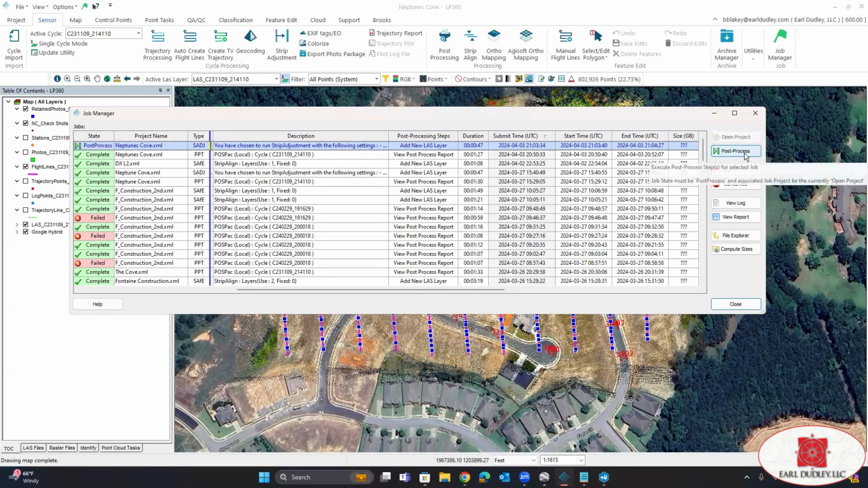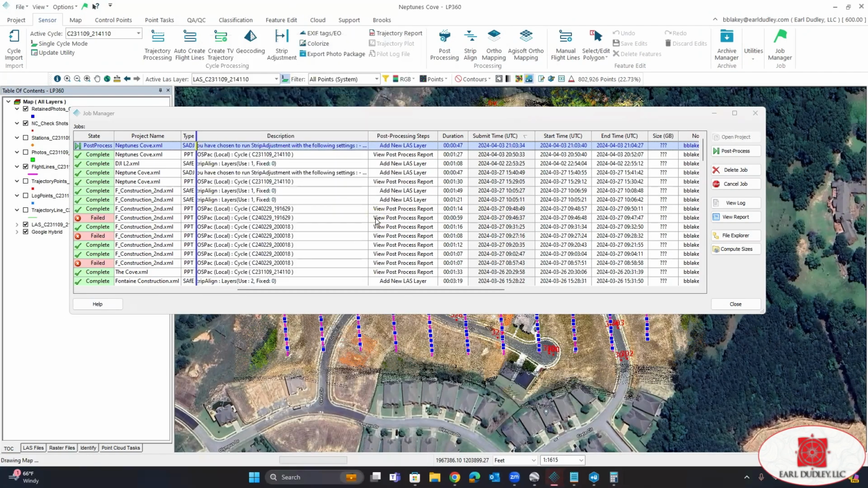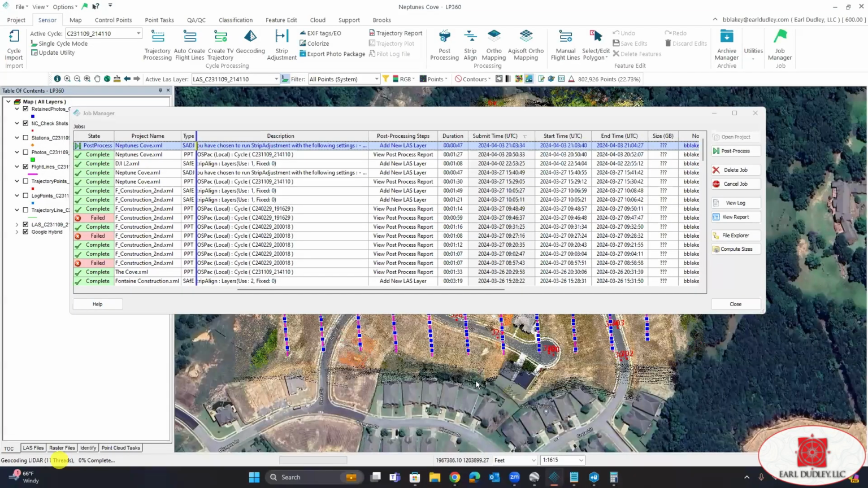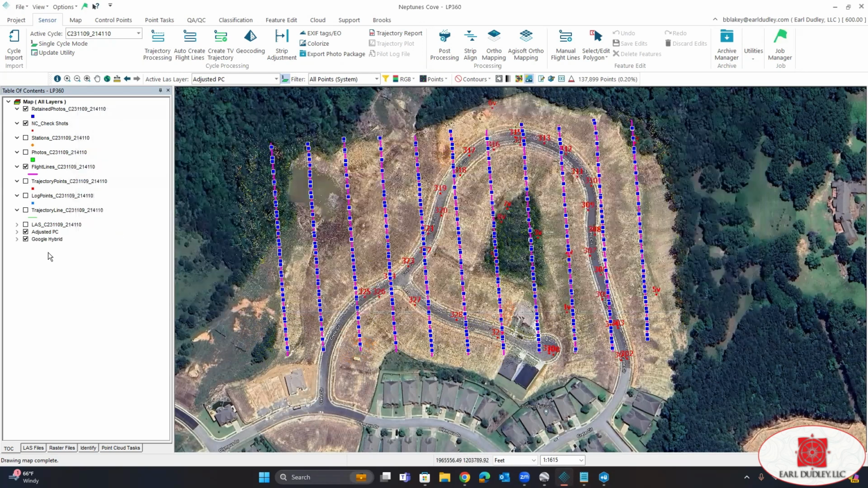Highlight it, and then click post process. All right, see our trajectory file has been generated. Now we can see down here in the bottom left-hand corner, it is now geocoding our point cloud. All right, we can see that we've gotten a success, so we're going to click OK. And we are ready to close our job manager. And if we look over in our table of contents, we can see our new point cloud. And our active layer, we have our adjusted point cloud as well.